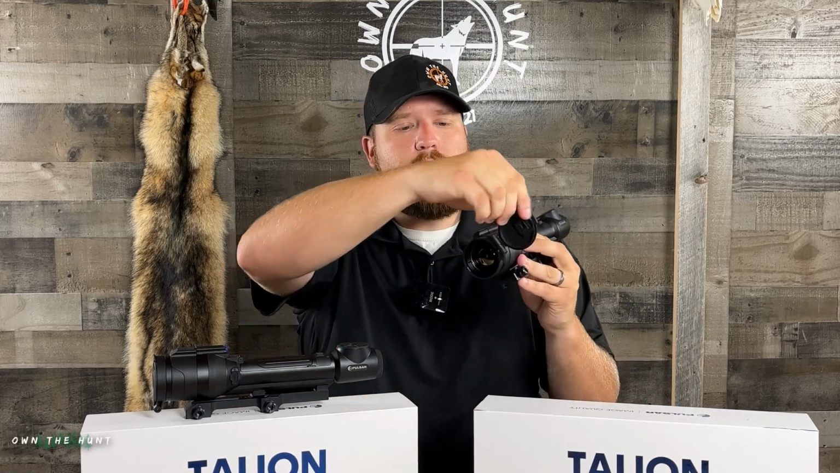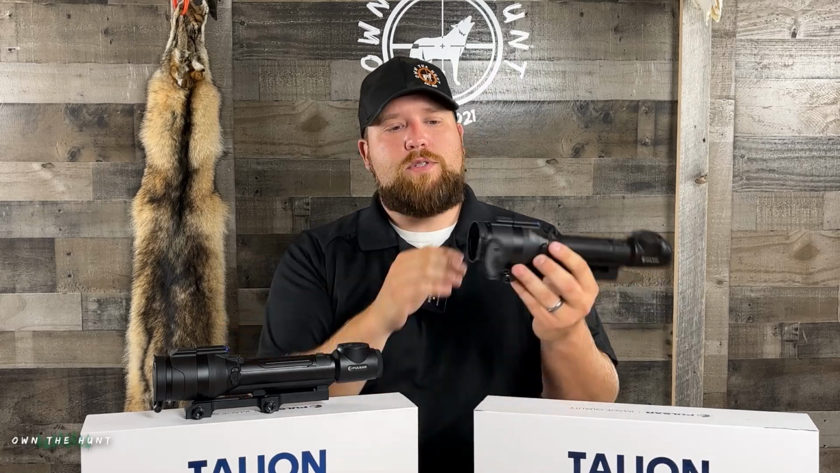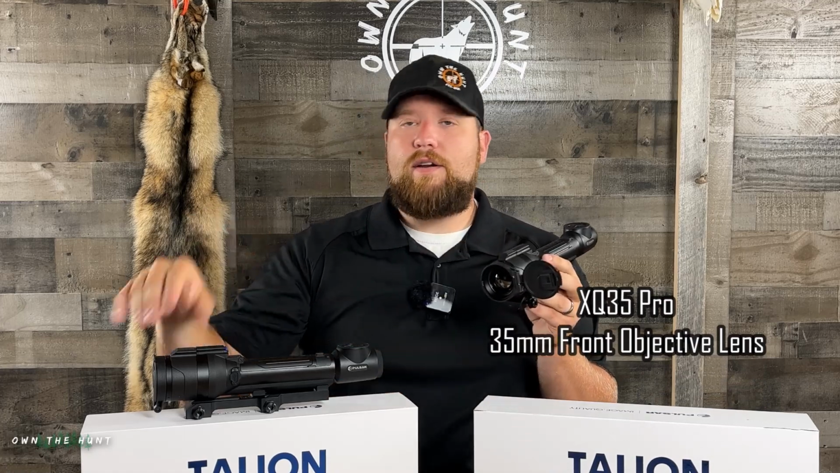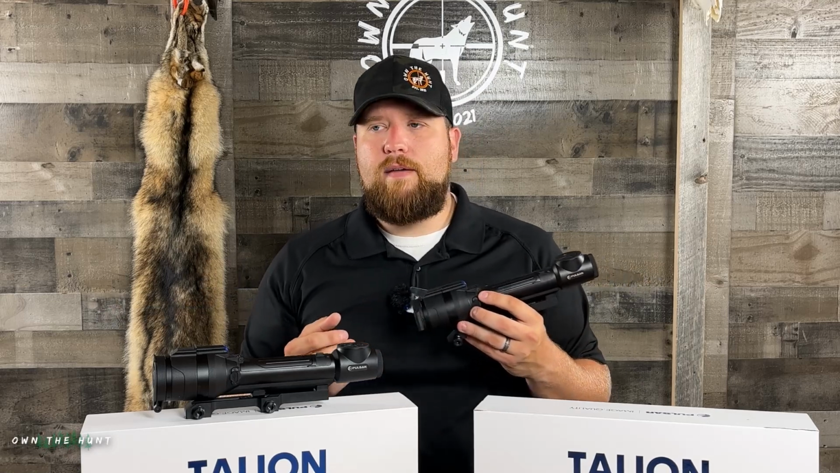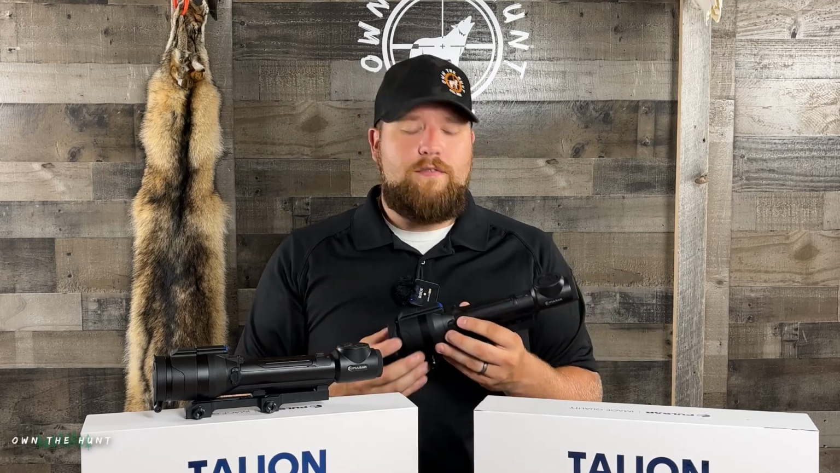One thing to note, obviously, with the model number, the 35 versus the 38. So the 35 is going to have a 35mm front lens or objective lens. The 38 is going to have a 38mm objective lens. So I know some of you are probably thinking 35, 38, like maybe one does a better job at pulling in a clearer image, something like that. You can't really think of it like that, you guys.